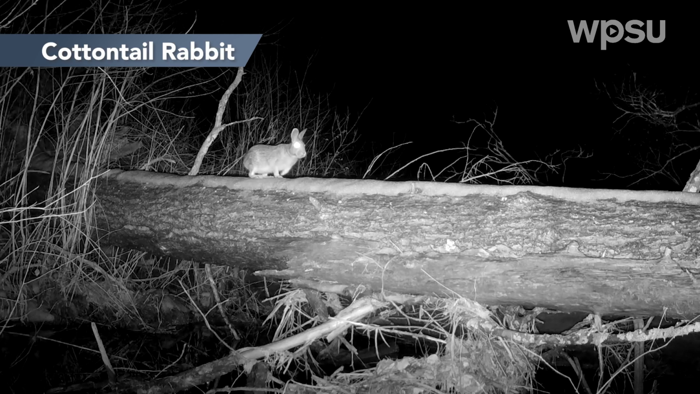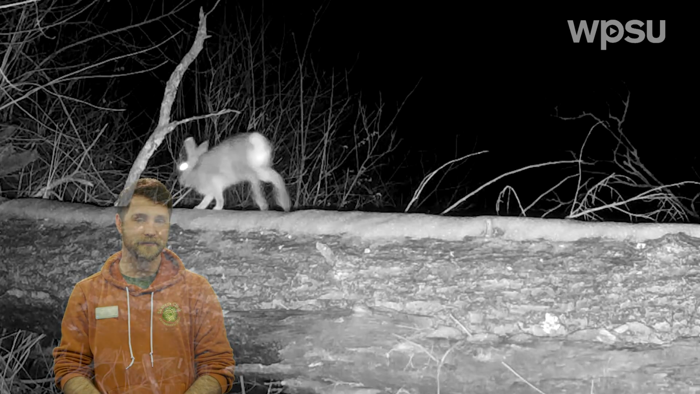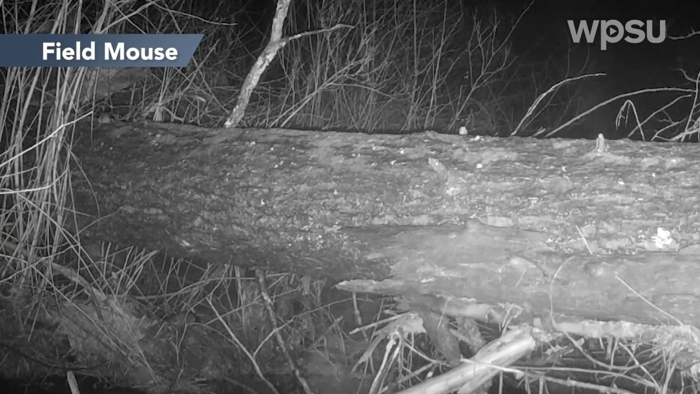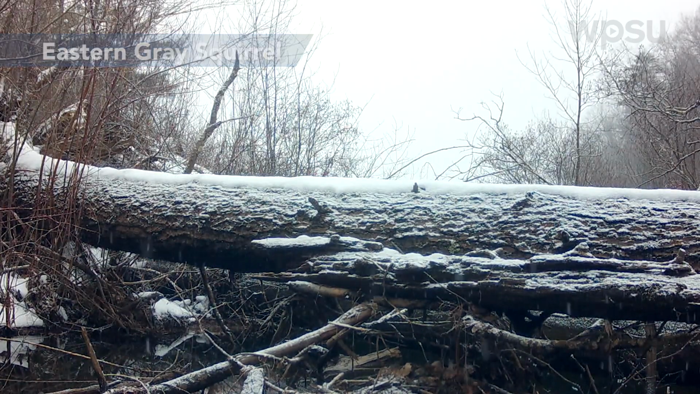I really enjoy watching the way that rabbits' ears are constantly turning and moving as they're listening to their surroundings for potential predators. Now we can see something that this one's hearing across the log seems to make it a little bit uneasy about crossing the full way. Even tiny mice use this log as a bridge. It's a much safer route than trying to swim across the stream beneath. It was really nice to see this snowy winter scene with a squirrel carrying a nut across this natural bridge.